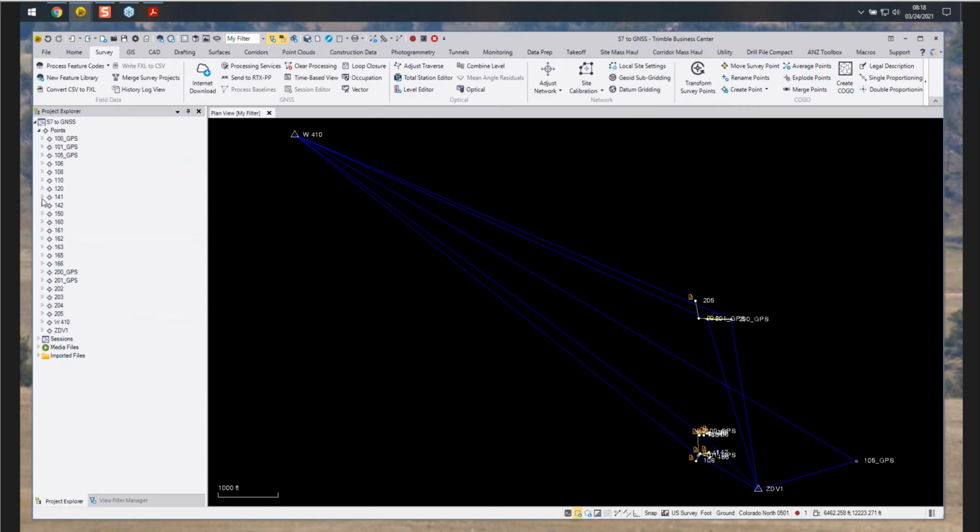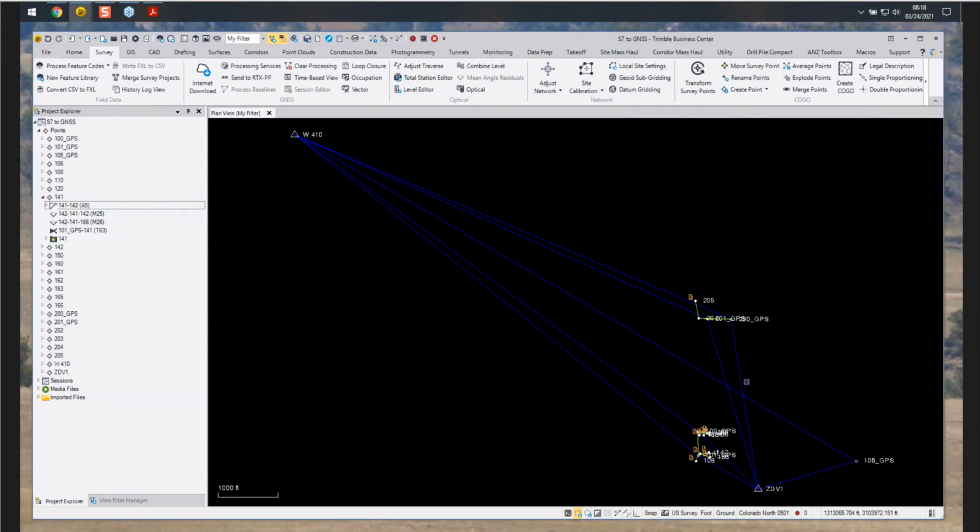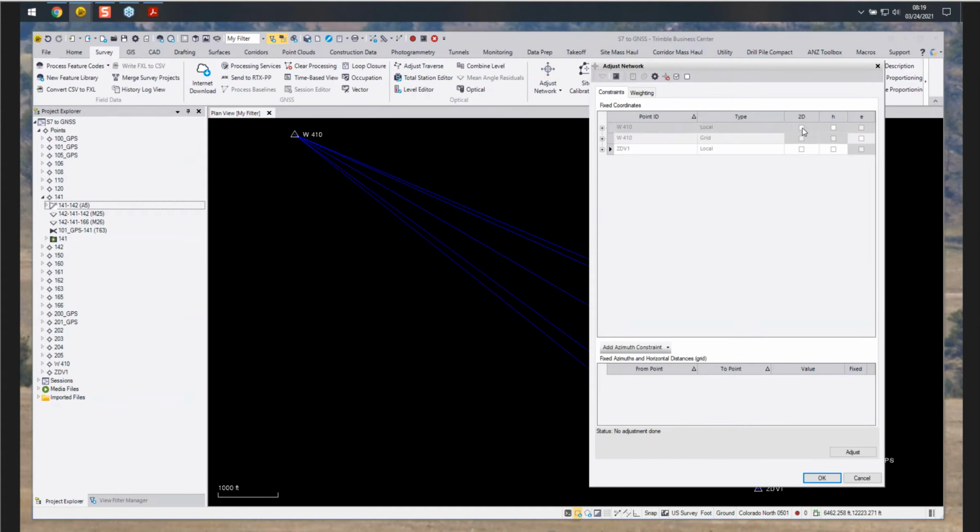And then we go to 141. We disable those, and now those are disabled for the network adjustment because those are just assumed azimuths. And we'll now step in and adjust the network.